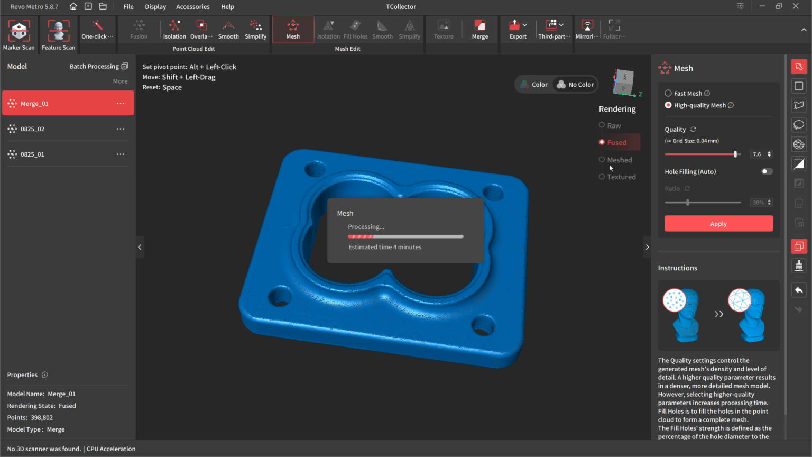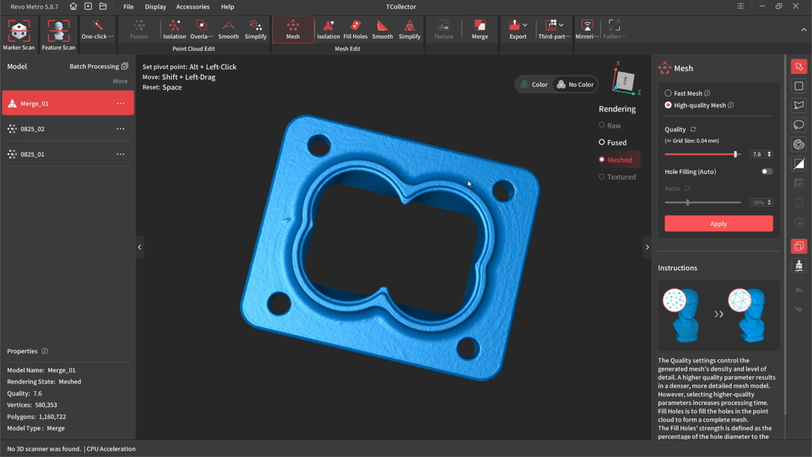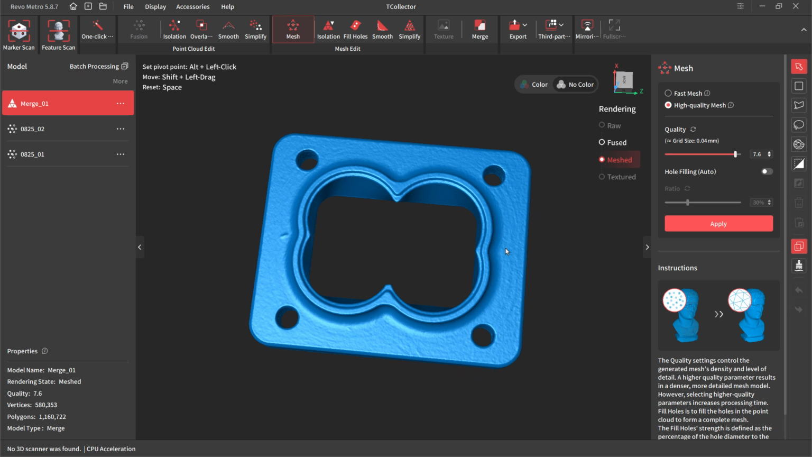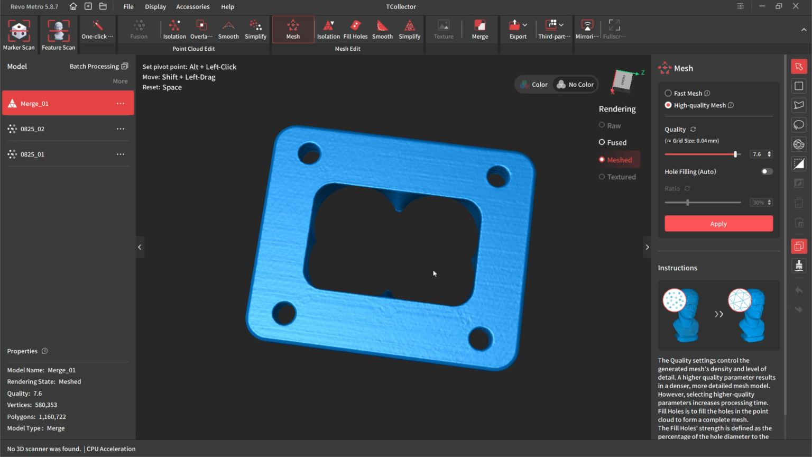Note that on my desktop here, the NVIDIA card that I'm running is not supported. So it's running on CPU acceleration, but you can still see that didn't take very long. All right. There are a lot of what look like surface defects on here, but the part itself, this is a good example right here.